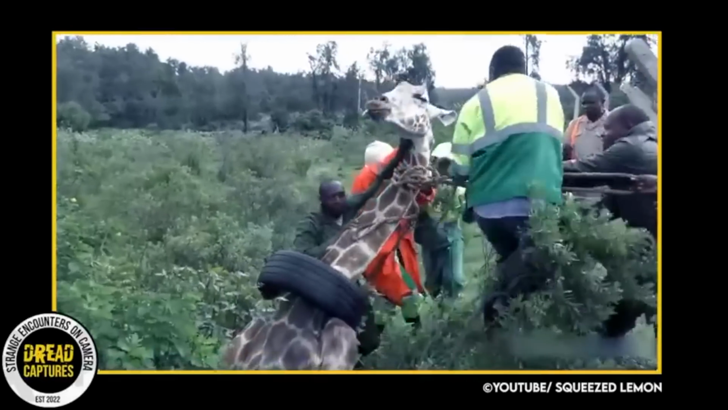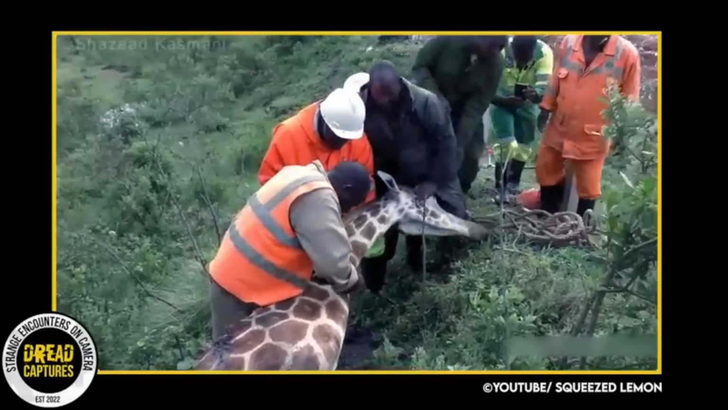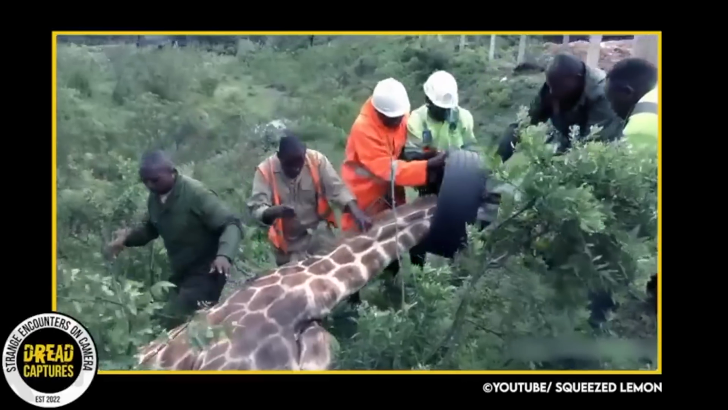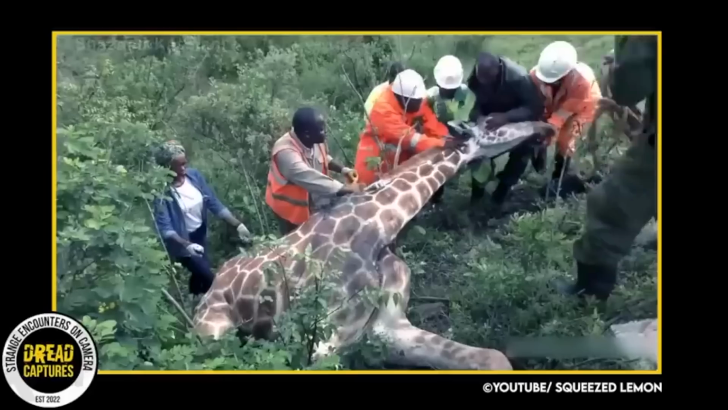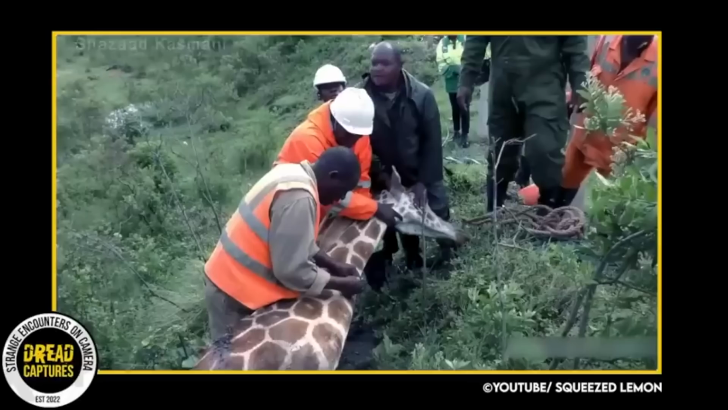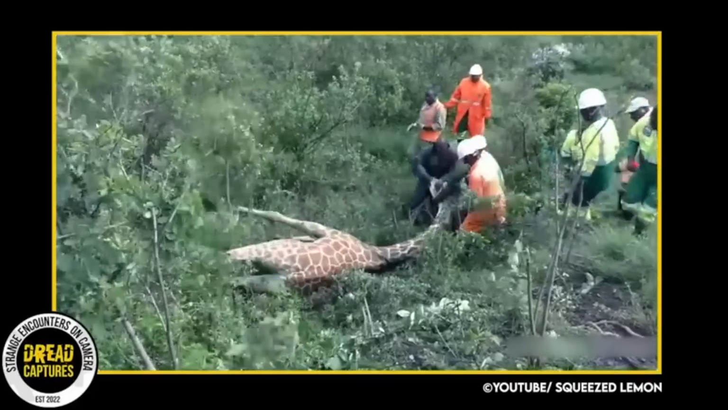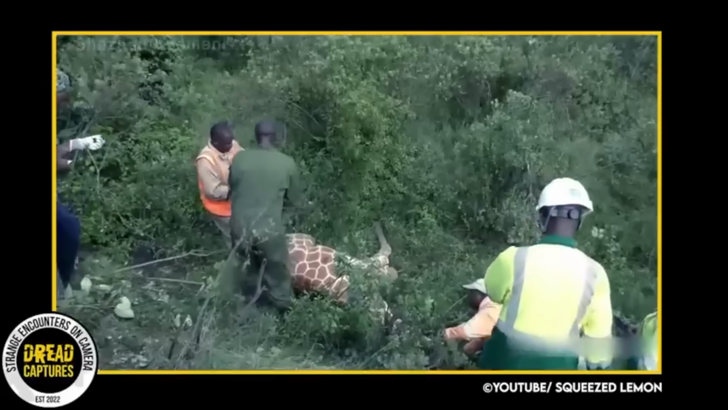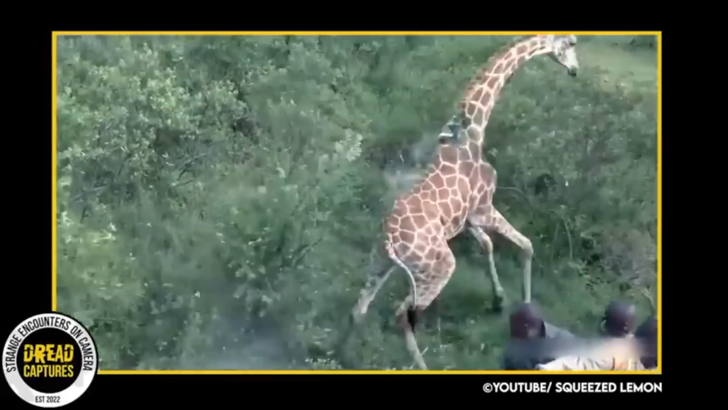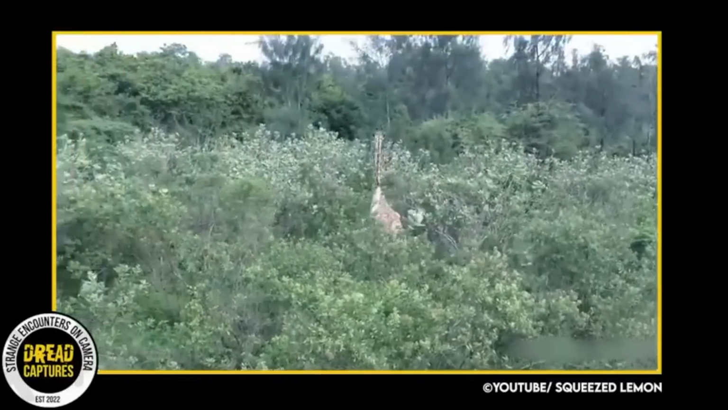After the tire was removed, the giraffe was given medical attention to treat the wounds caused by the tire. The awesome rescuers stayed with the giraffe until she woke up, making sure she was alert and stable before releasing her back into the wild. Rescuers are unsure of how or for how long the giraffe was in contact with the tire. It was most likely dumped by a person, and this is a reminder of the dangers that human-made objects can pose to wildlife, and to just basically not litter.